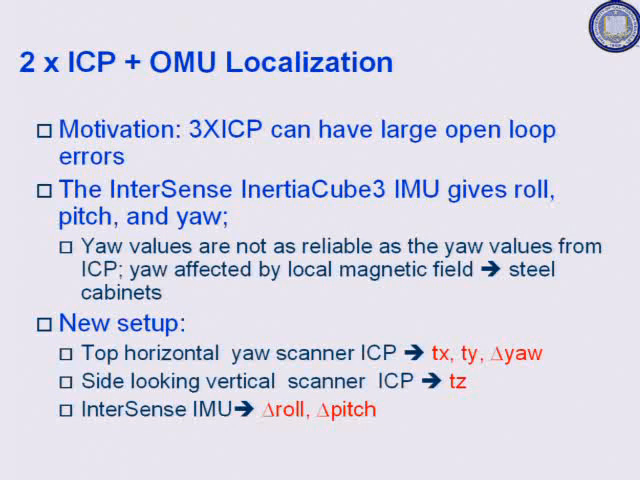So this algorithm runs ICP twice, and then it uses the inertial sense orientation measurement unit to give us the pitch and roll. And you get the answers.